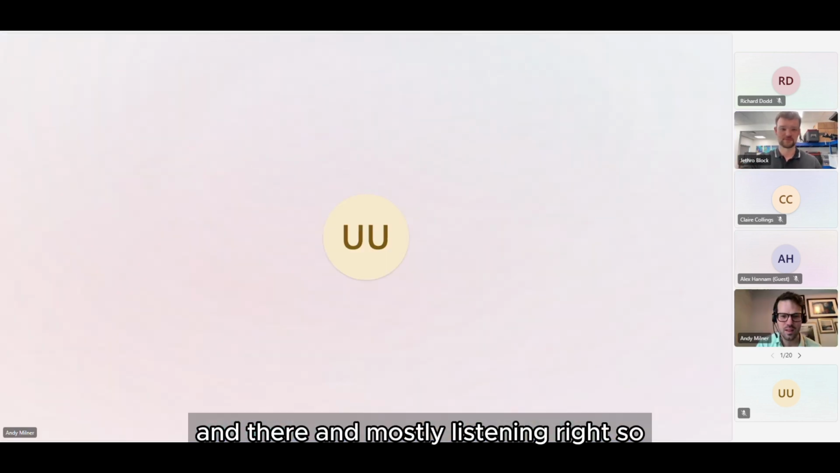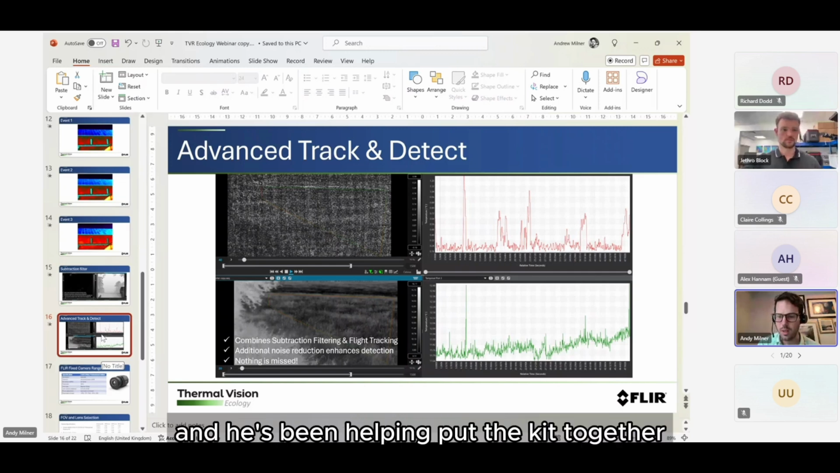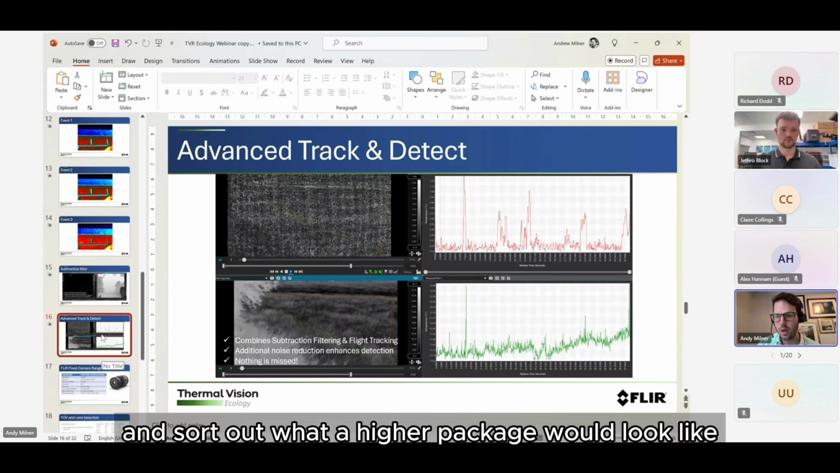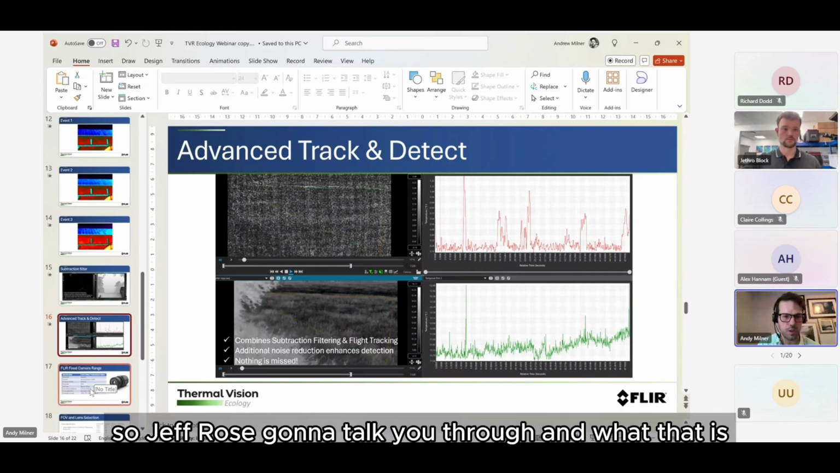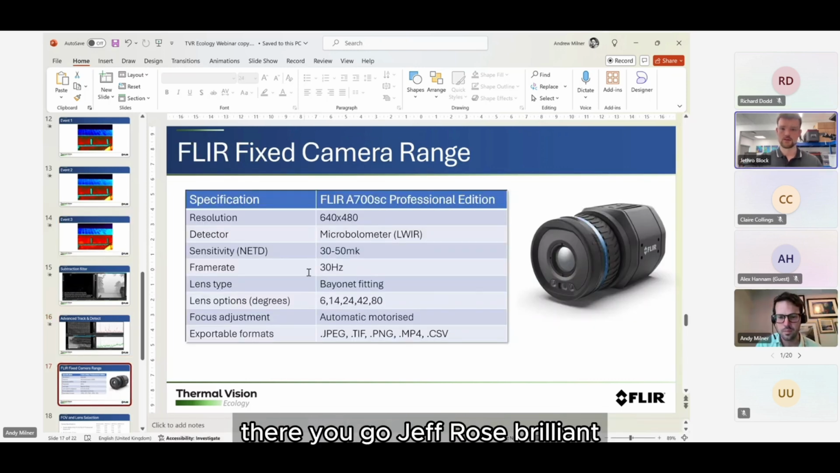Right, so Jeffro's our business development manager, and he's been helping put the kit together and sort out what a hire package would look like. So Jeffro's going to talk you through what that is. So I think you start here. There you go, Jeffro. Brilliant. Cheers, Andy.